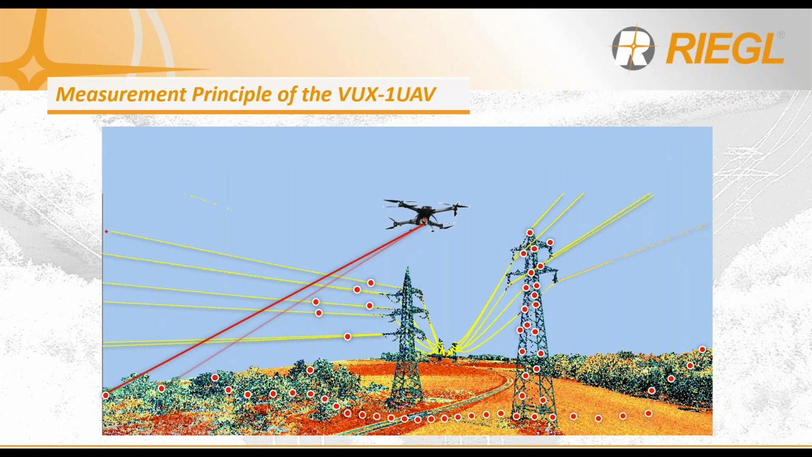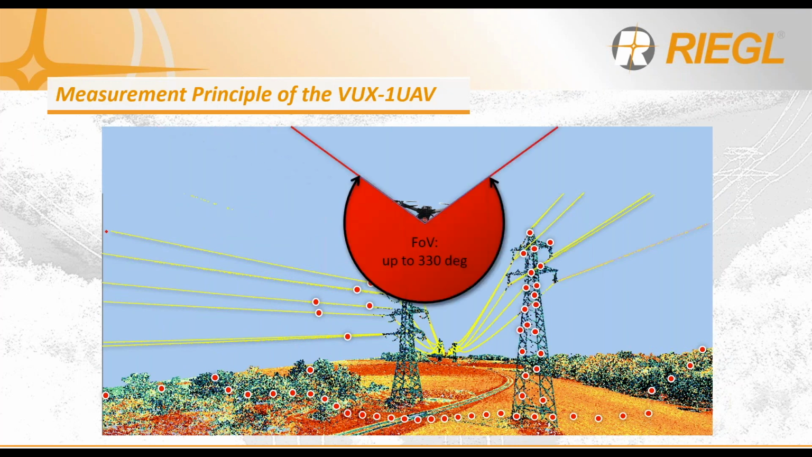As the VUX-1 UAV moves about a project site, it creates scan lines that reflect off objects and return back to the sensor, like you've just seen in this animation. These scan lines are generated by the pulsing of the laser source onto a rotating mirror internal to the VUX-1 UAV. For the VUX-1 UAV, this mirror can rotate up to 200 revolutions per second, resulting in tighter scan lines